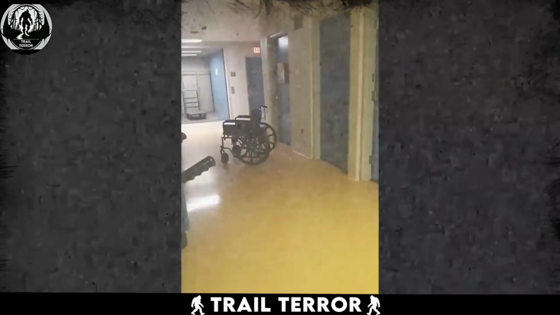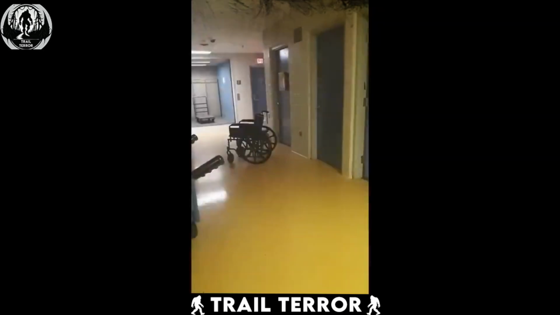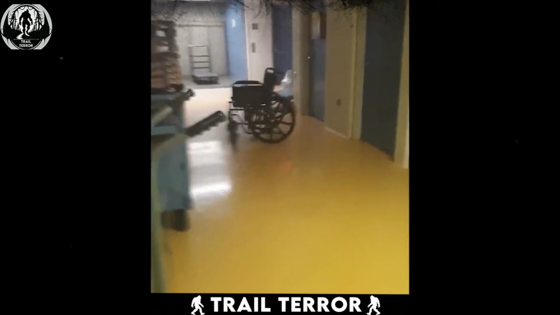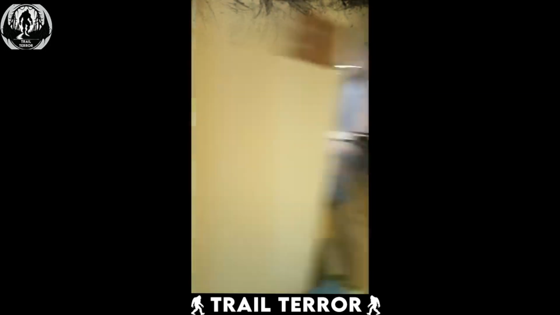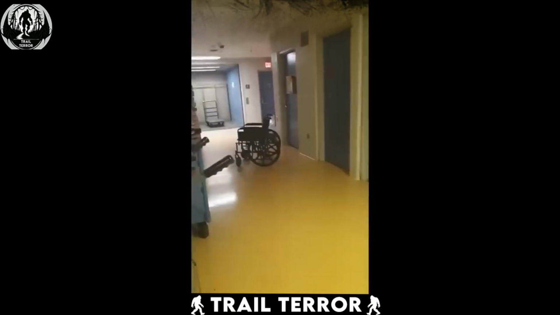There's no one seated in the wheelchair, and no visible strings or wires to attribute its movement to. The chair seems to be in motion all on its own. This sudden and unexplained movement understandably terrified the person operating the camera, prompting them to flee the scene. Such a sight would indeed be chilling, especially for the night staff, who are often alone during their shifts.